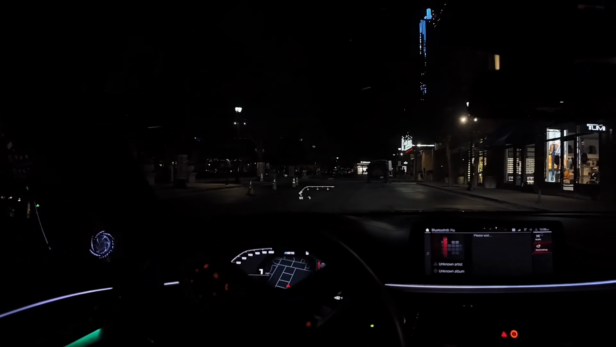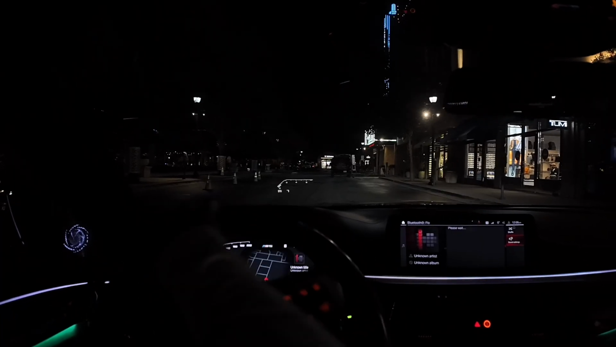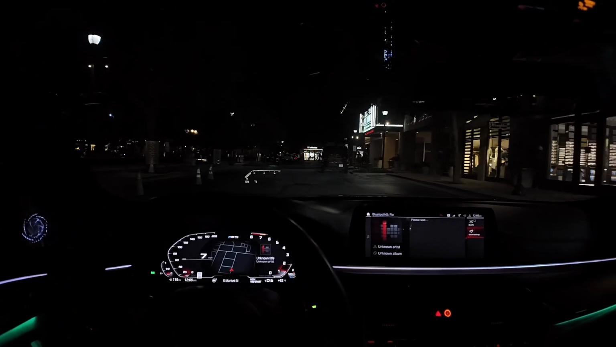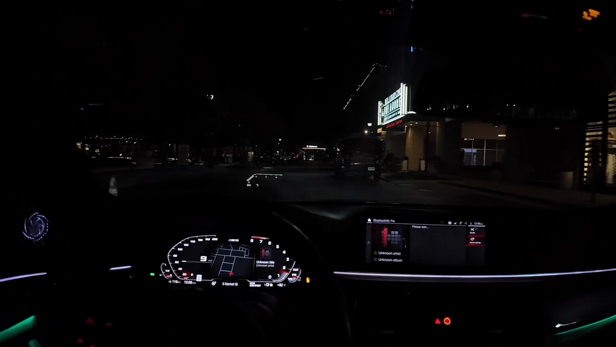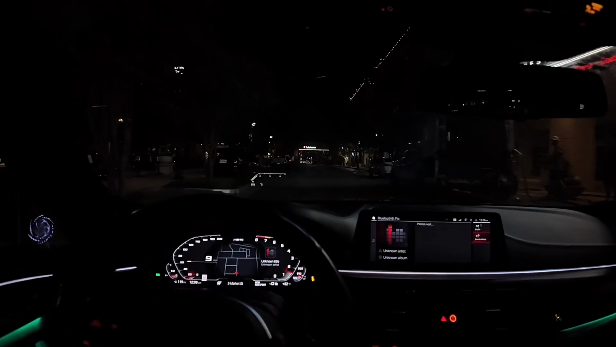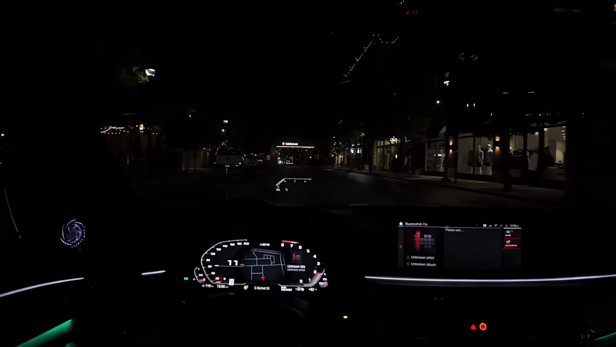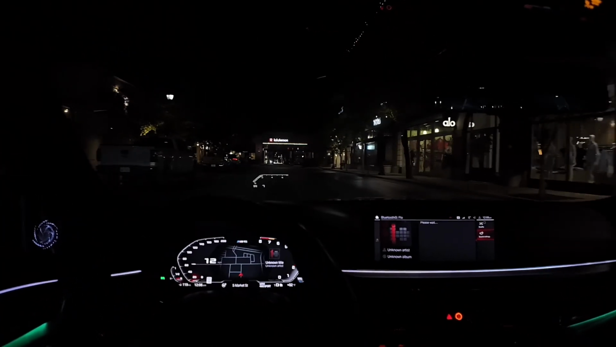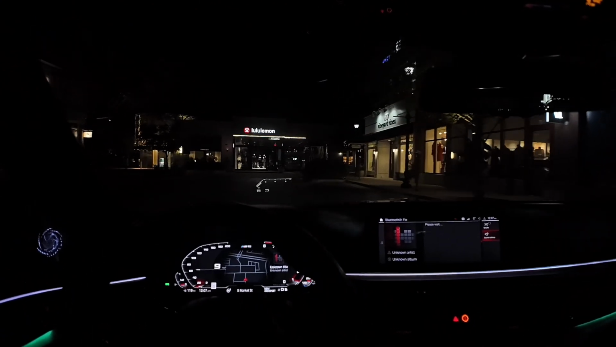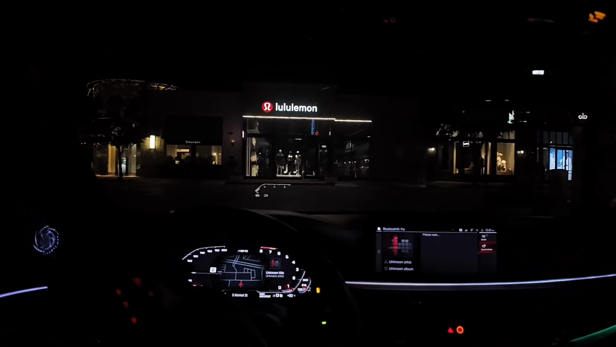Yo, let's park in front of Lululemon. Huh? Let's park in front of Lululemon. Where's that? Right, straight ahead. So we're gonna go ahead and park in front of Lululemon and get some shots over there. I want to throw it on TikTok just to get the views up. Get the views. They got aloe. This is a nice little area though. I'm not gonna lie. Yeah, let's go ahead and park over here.